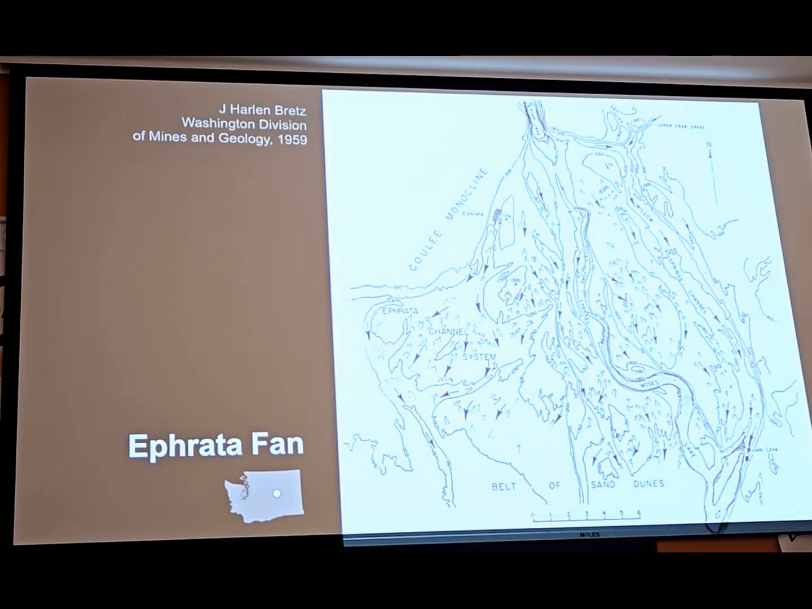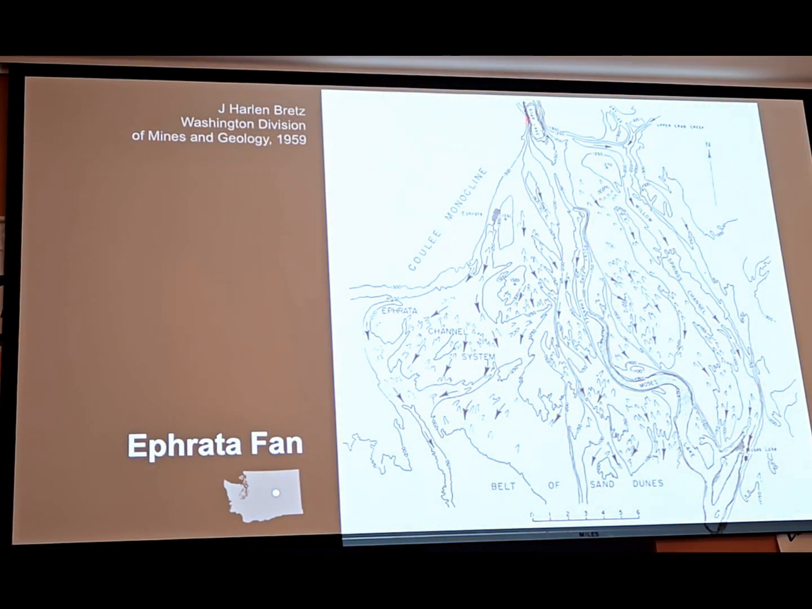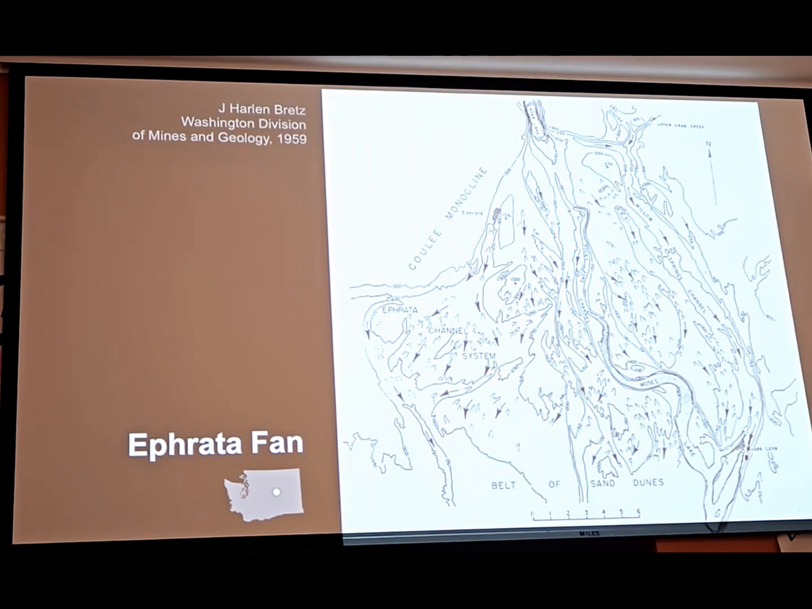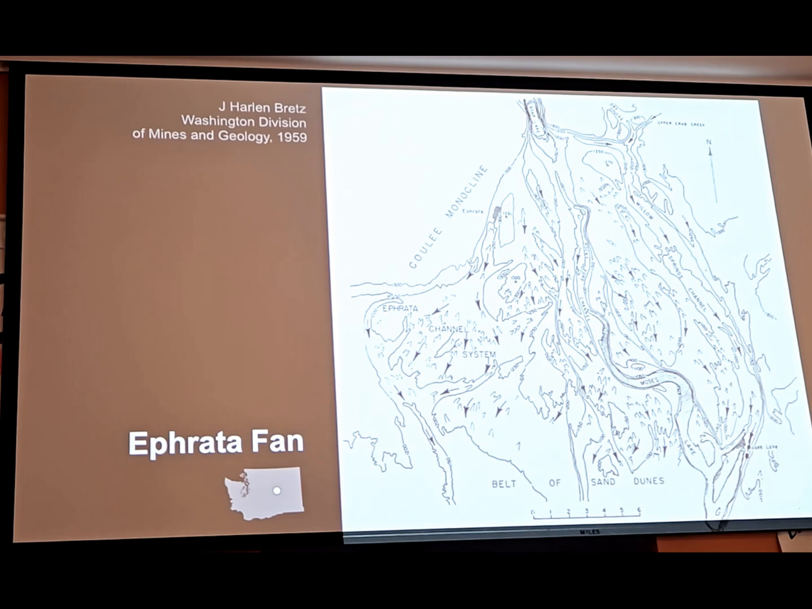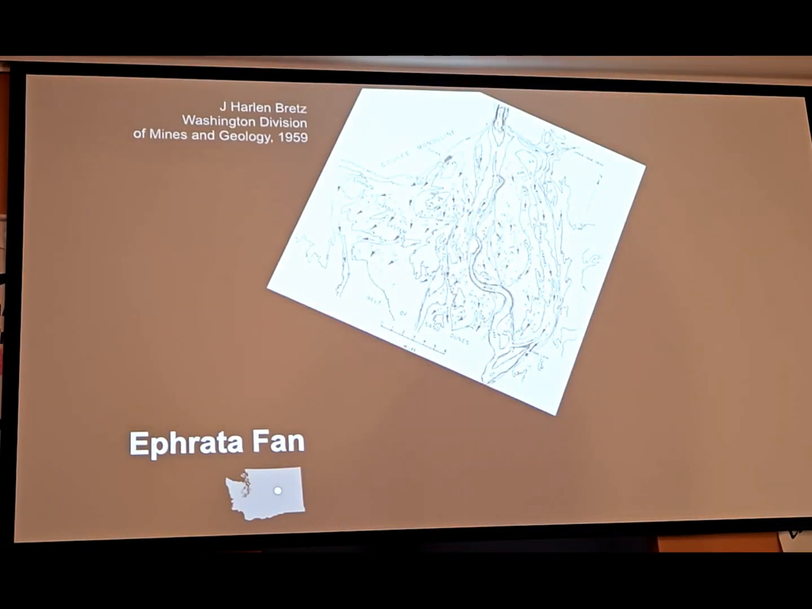Okay, so as those floodwaters flowed south from Dry Falls, they flowed out. This is Soap Lake out onto this plain. This is another of Brett's maps that shows all those different directions of where the water likely flowed. So we're going to switch over, change our angle.